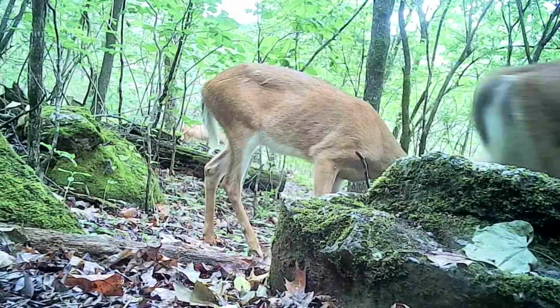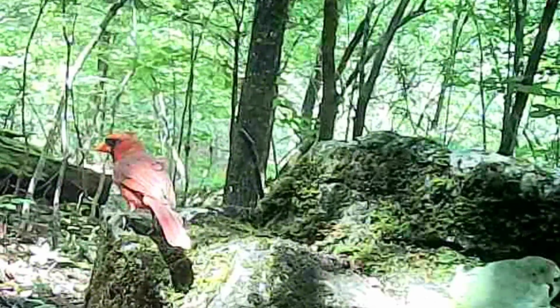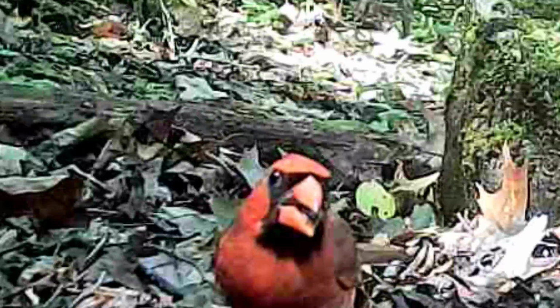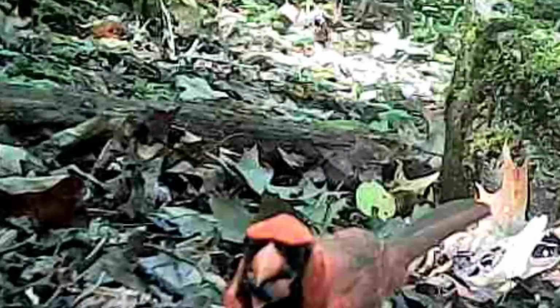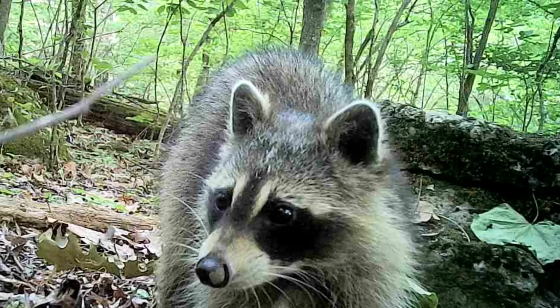But she'll run them off. They're grown. And there's a beautiful little male cardinal. I throwed out a little handful of sunflower seeds for Ricky. But the birds and the coon found it. And when they find it, they won't leave it till it's all gone.